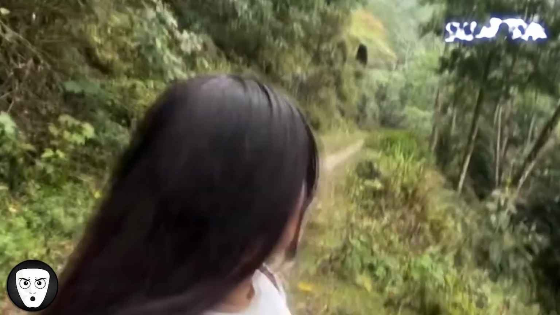A Nepalese woman was hiking through a remote forest. As she walked deeper into the trail, she noticed the forest had gone completely silent. No birds, no insects, nothing. While recording the eerie silence on her phone, she later noticed something behind her on the trail.